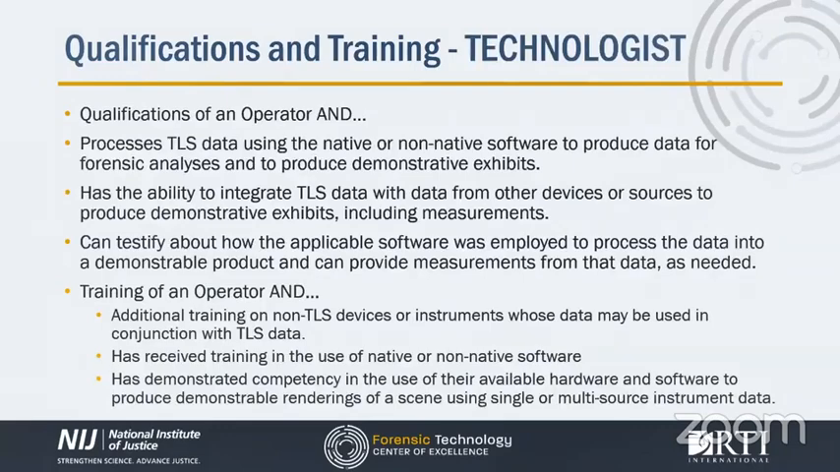The next functional level is the technologist. So in addition to the qualifications of the operator, they are also trained and qualified to process TLS data, produce demonstrative exhibits, integrate TLS data with other data sources, and testify about these activities. This level is likely the qualification level where most folks in the forensic community using TLS instruments will wind up.